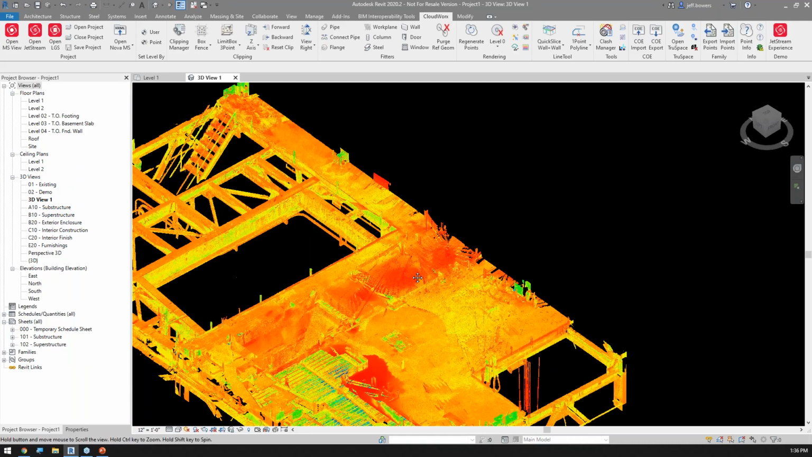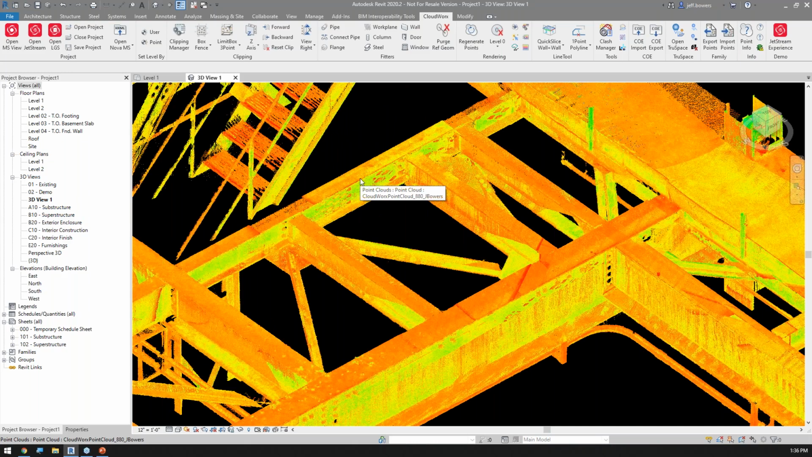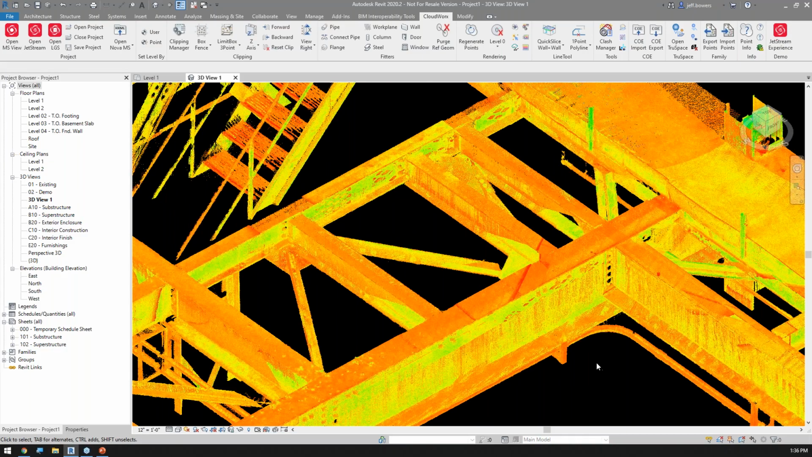Now, with structural, it is important that we see as much of the structural element as possible. Doesn't mean I have to see the whole thing. I just need to see as much as possible. The more I have, the more complete I am able to capture.